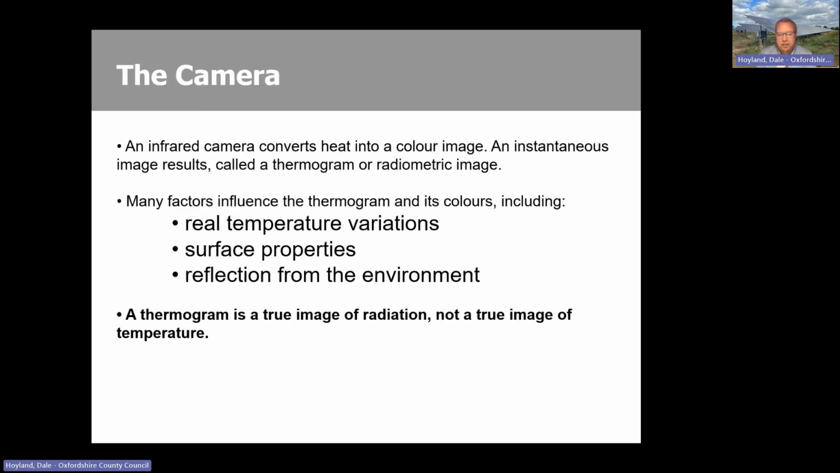So what we're interested in with the camera is that there's many things that affect the resulting image. What we're interested in is obviously real temperature variations. What confuses the image that you get, so it's worth just being aware about, are different surface properties which will present the heat loss to the camera differently.